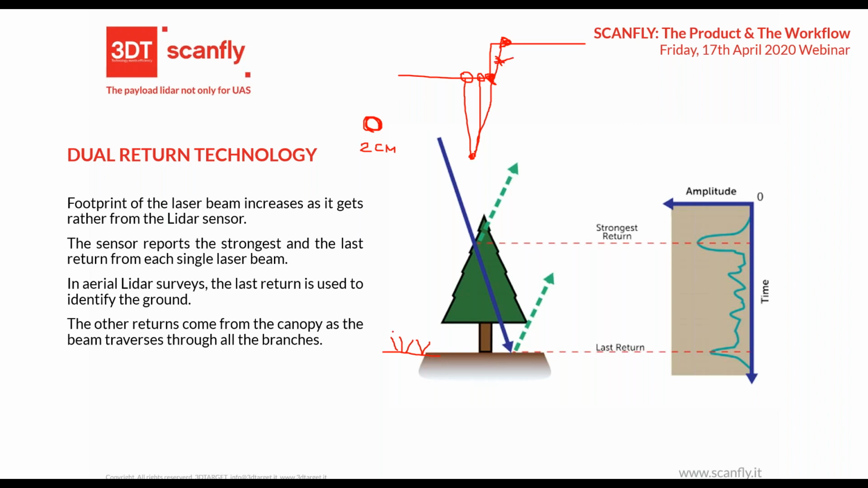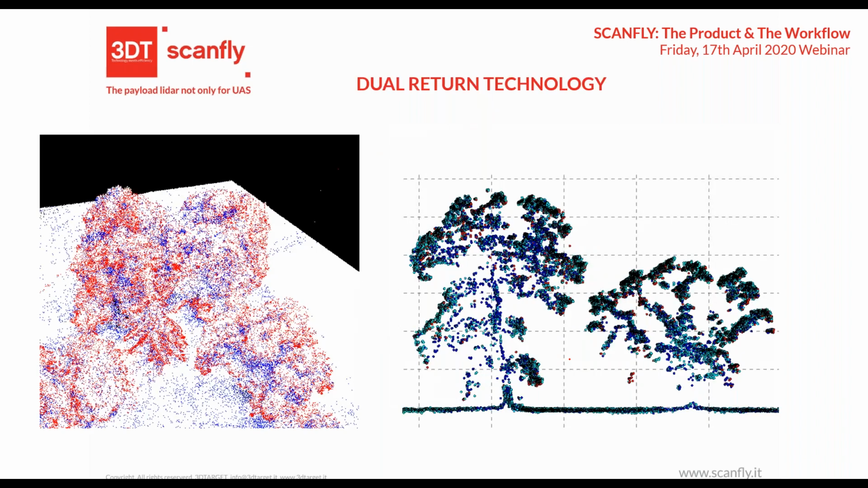With dual return, you have all the information regarding the canopy and the ground in one shot. The first return is the strongest return, and the last return is the lower power return. So this is the difference.